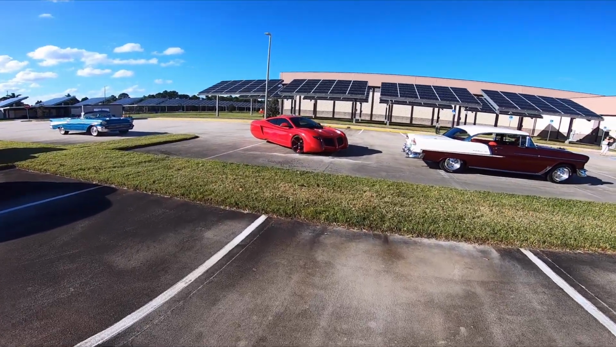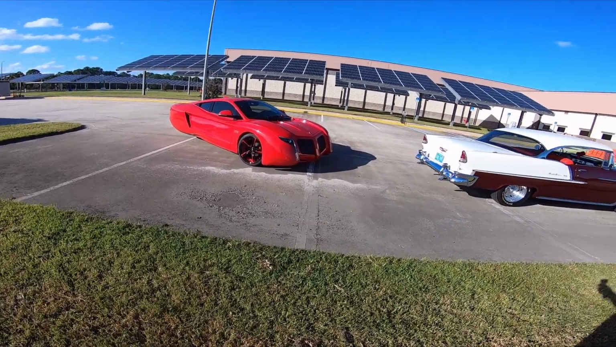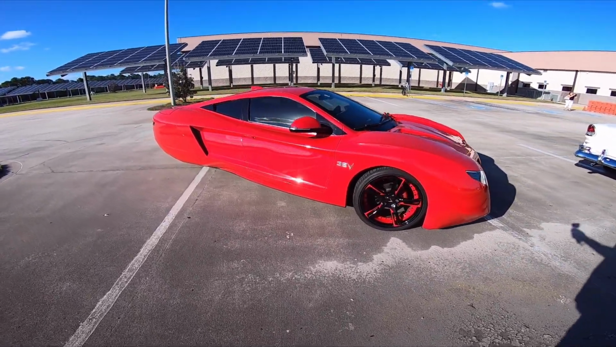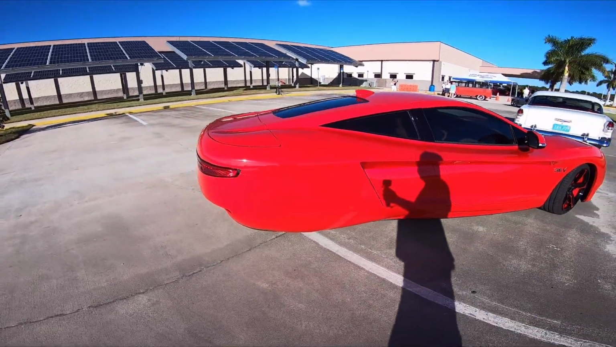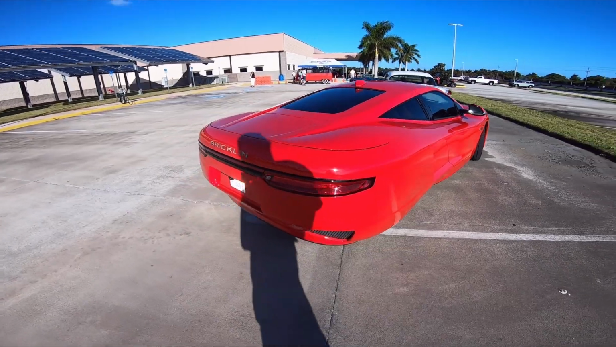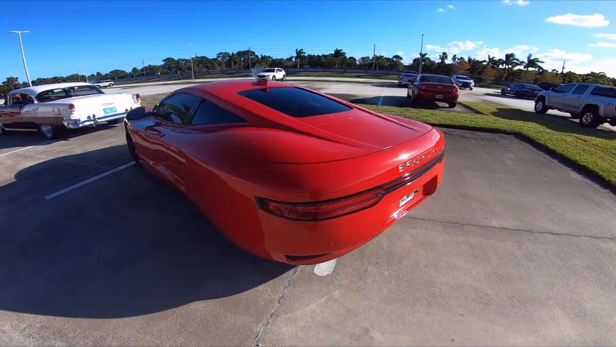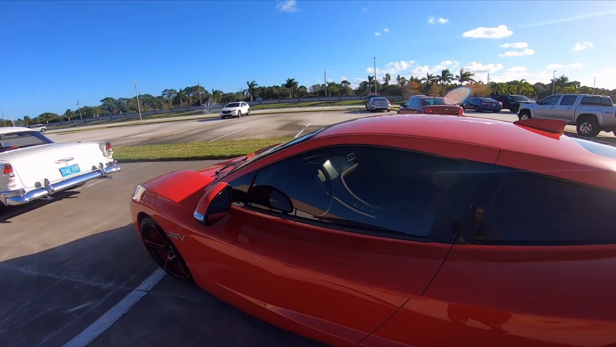Anything like this? Like, comment below, guys. Have you ever seen anything like this before? Look at this. This is crazy. Like, wow. This is like from the future. The interior here.